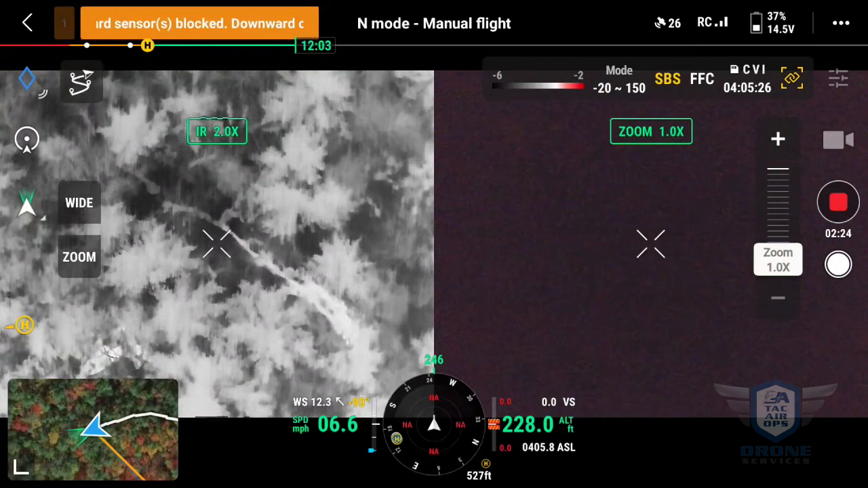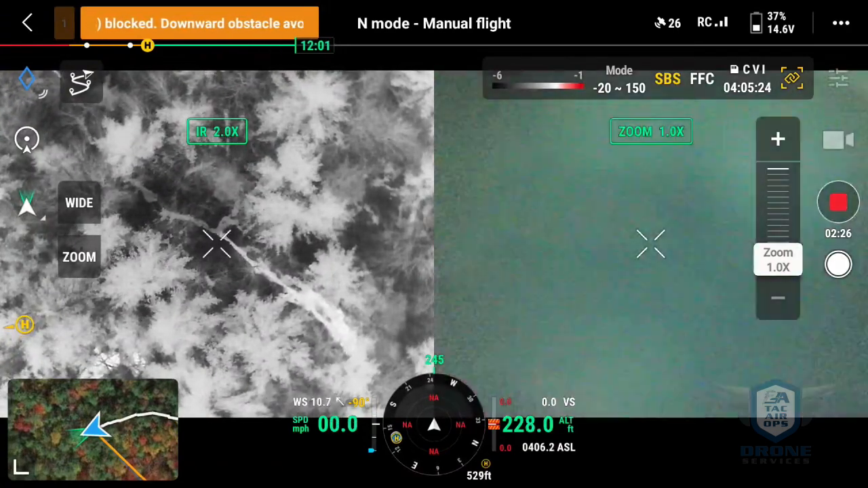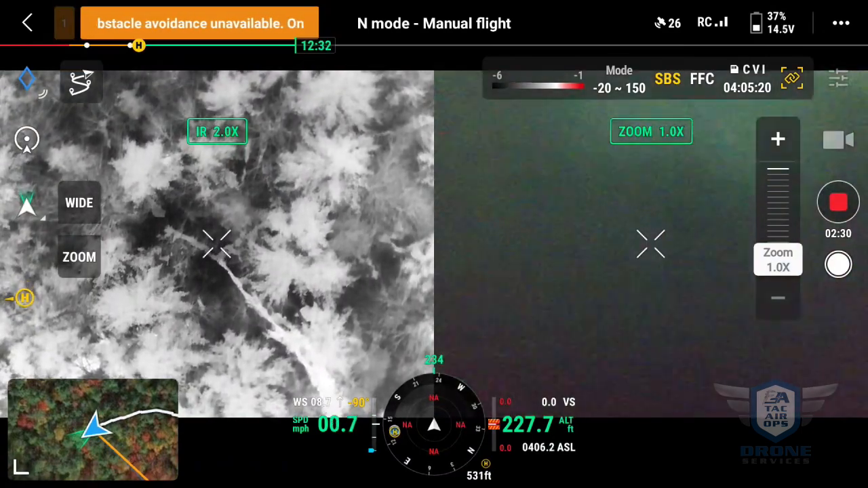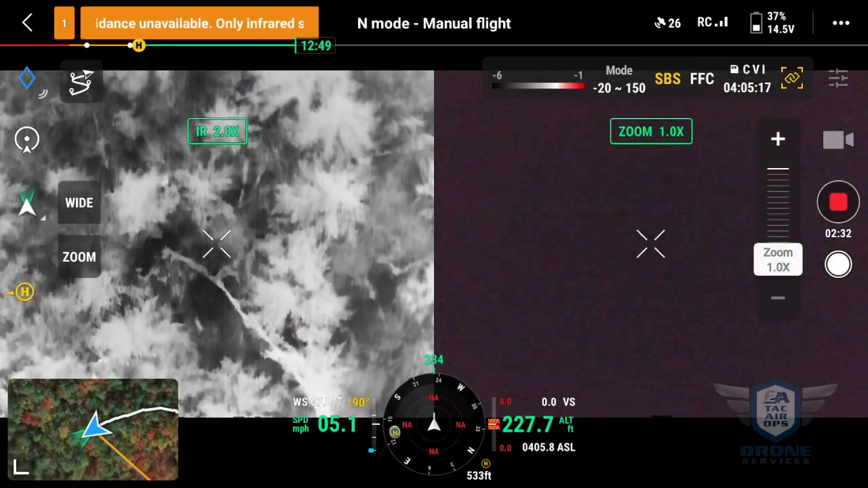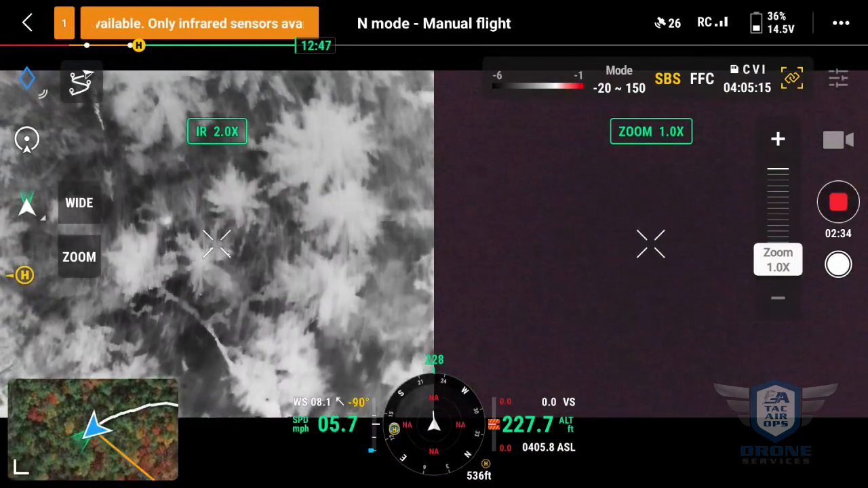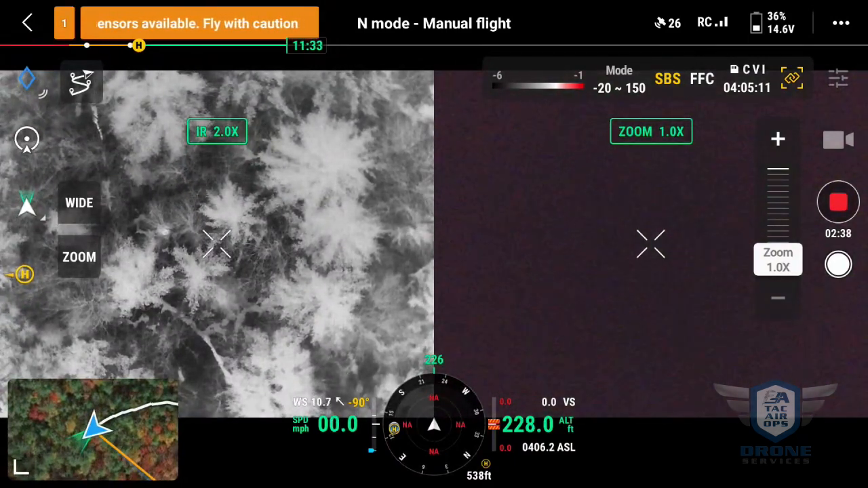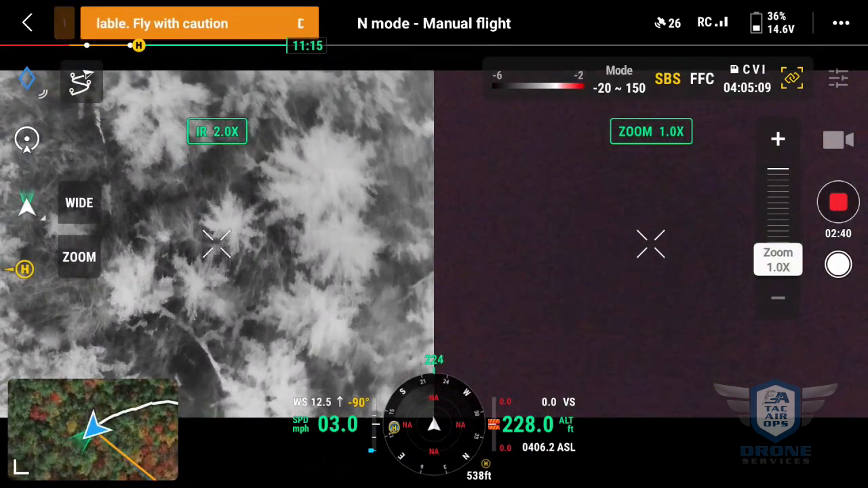We got there about 8 o'clock at night, so it was totally dark, which was actually advantageous because the ground and the tree cover had cooled down, so the heat signatures that we did see were pretty obvious.